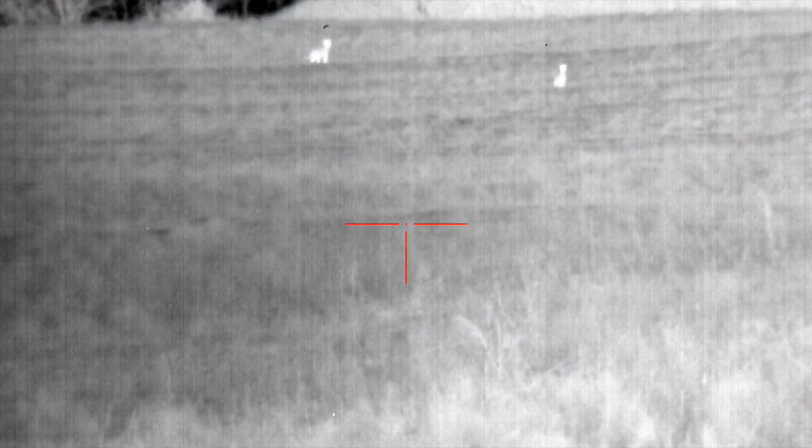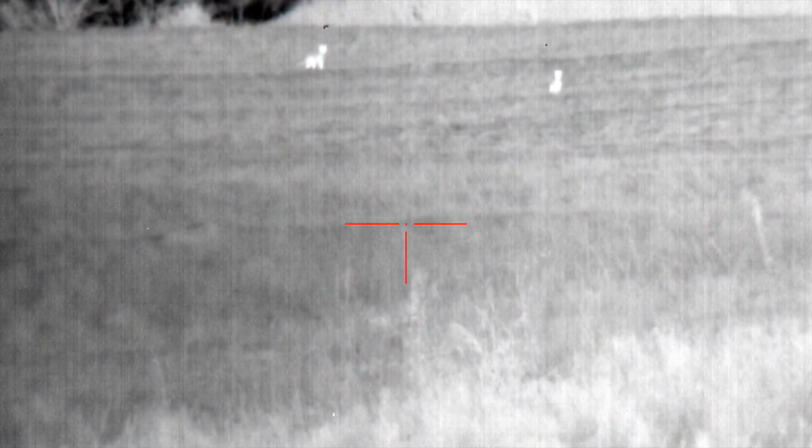Yeah. How far is that, Trent? Maybe 150. If they come up on this next knoll, I'm gonna try to shoot my dog in the back because I think it's a female. In the back.